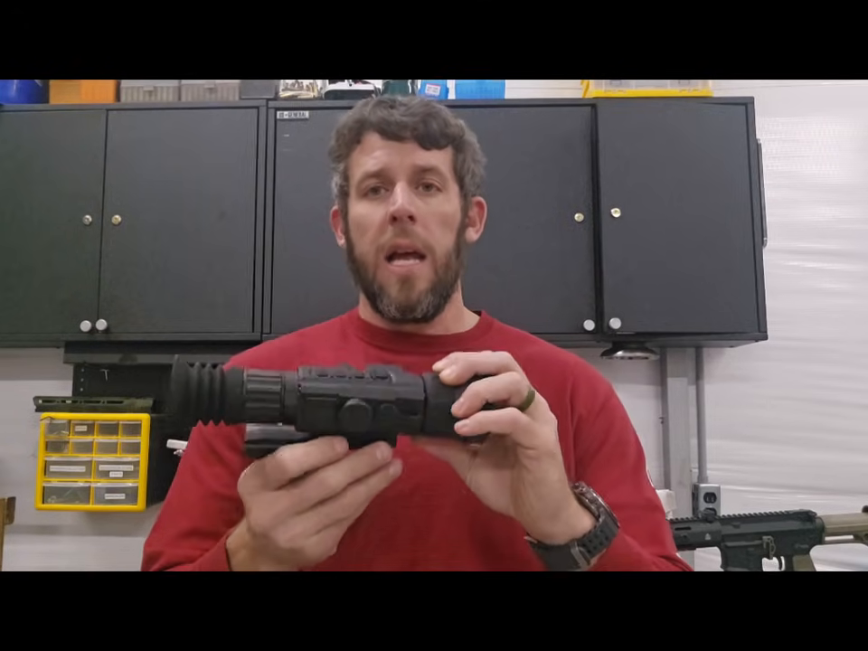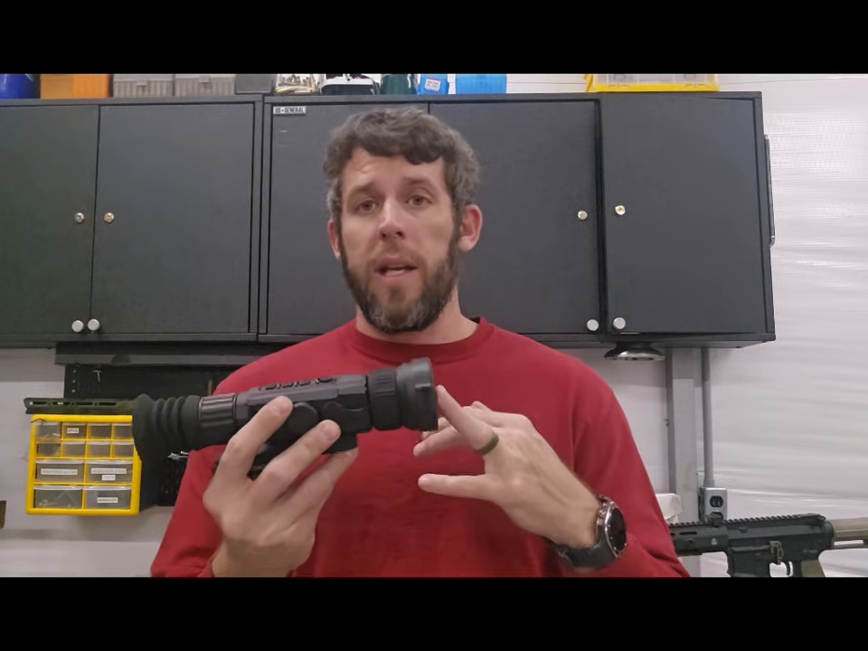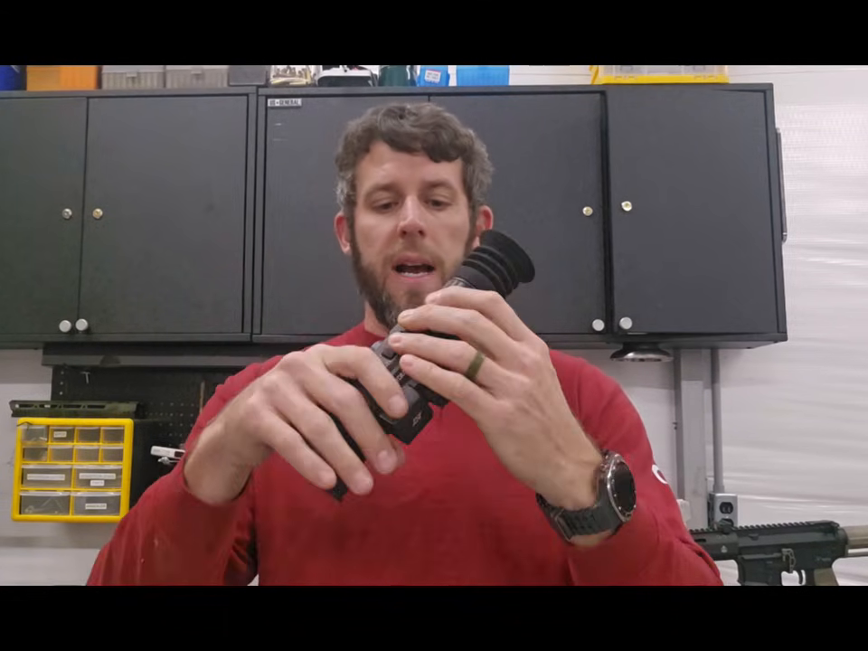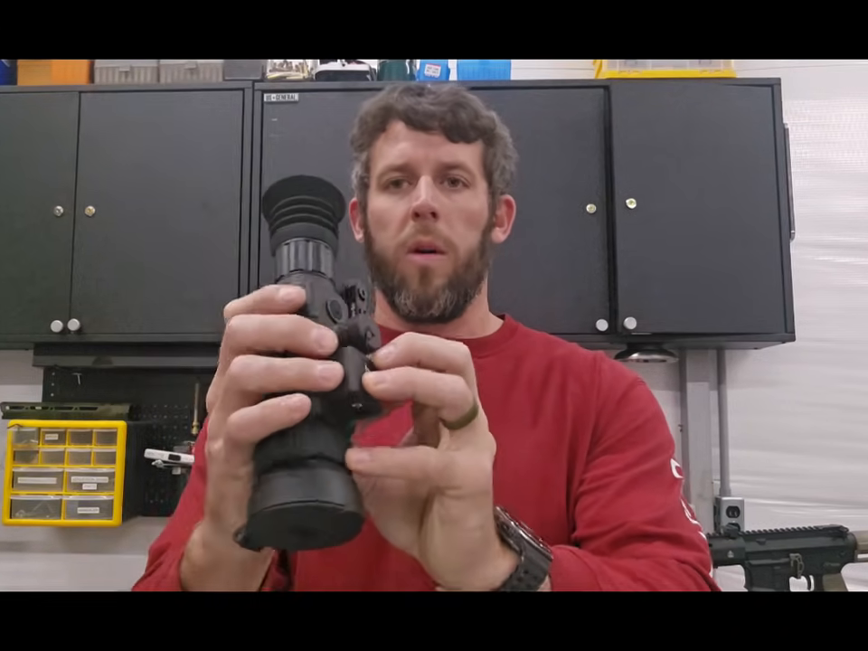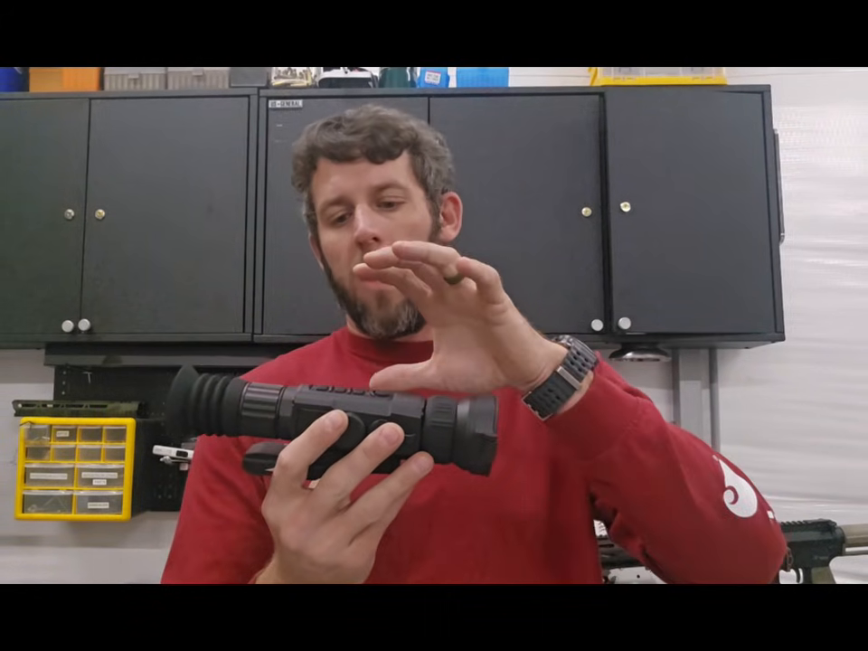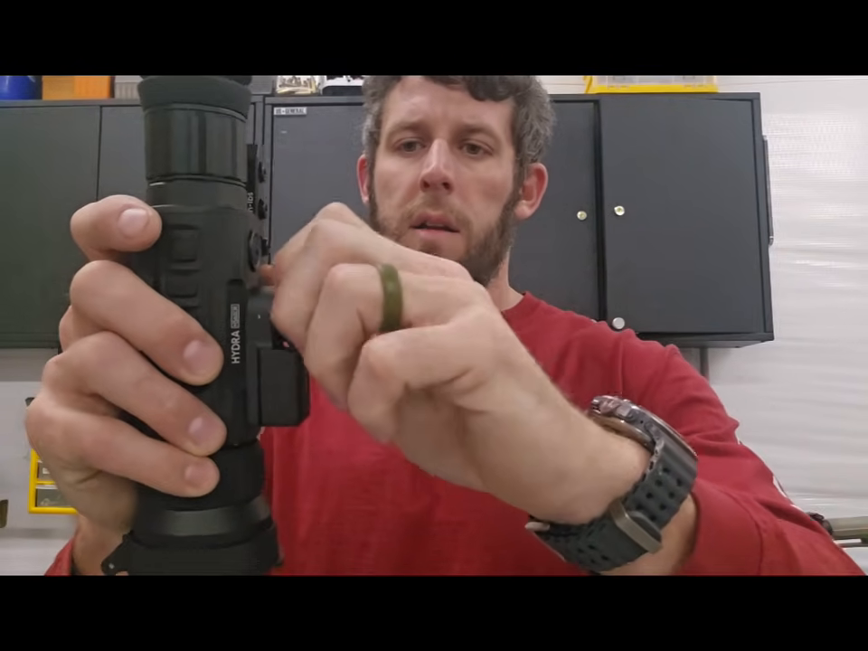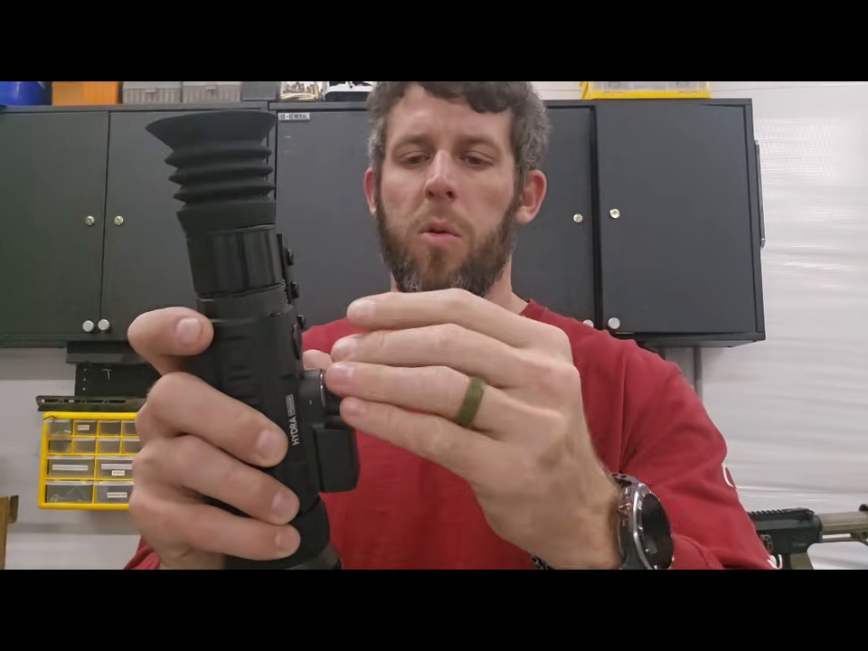Overall, I think this is one of those units that if you need a buddy gun, if you just really need another scanner that you can pop on and off a system and run it, I think this is a good one for that. Due to its small size, obviously when you take the Picatinny rail off, it gets smaller and it's a little more handheld style, which is nice. It's pretty robust. We did run it in some rain, had no issues there as far as water intrusion. The battery compartment on the side is sealed, so no issues there. Changing the battery out, simple.